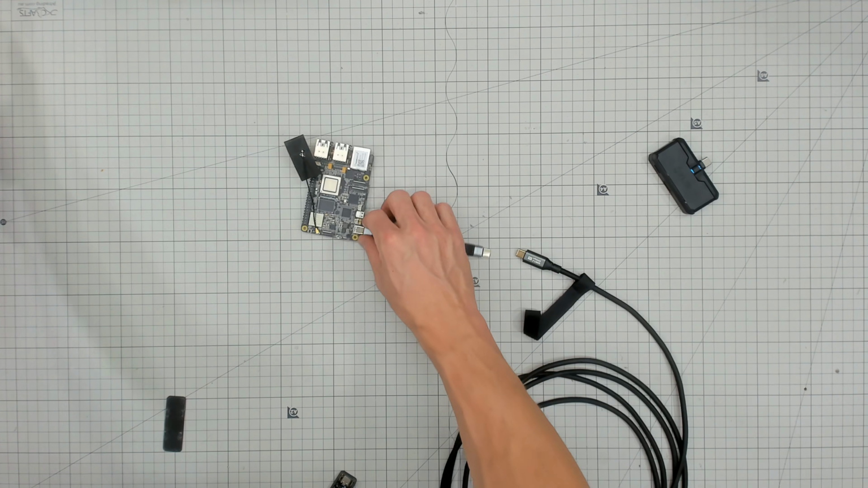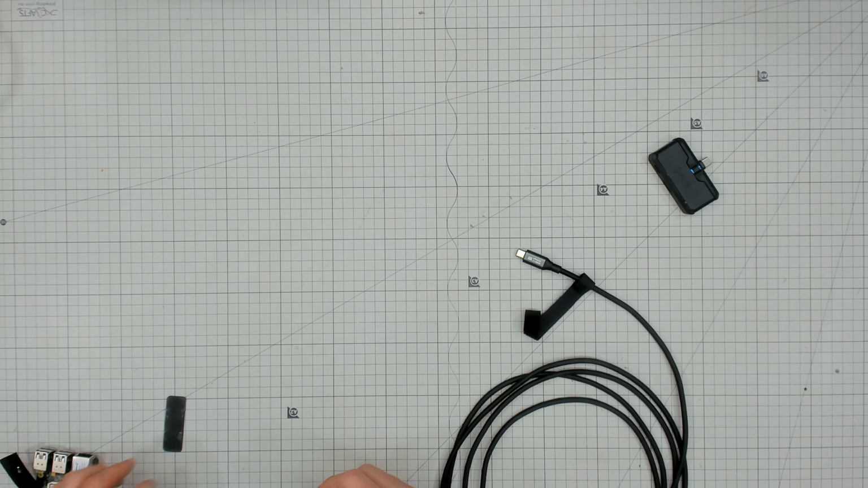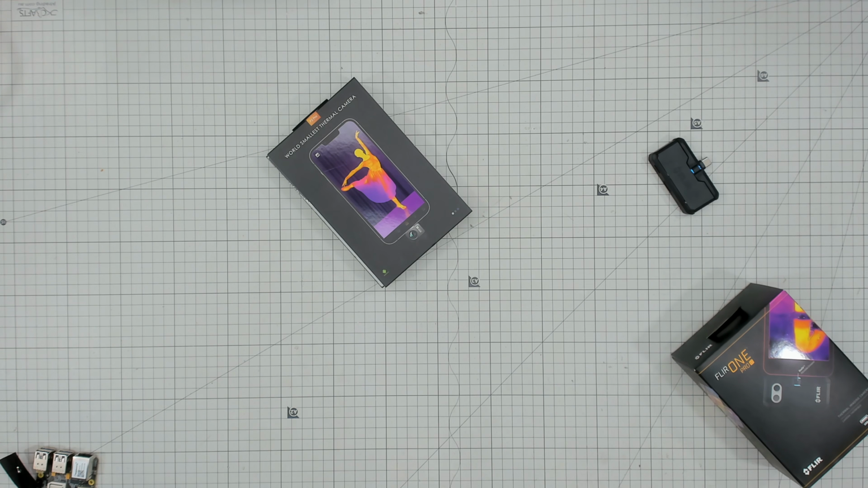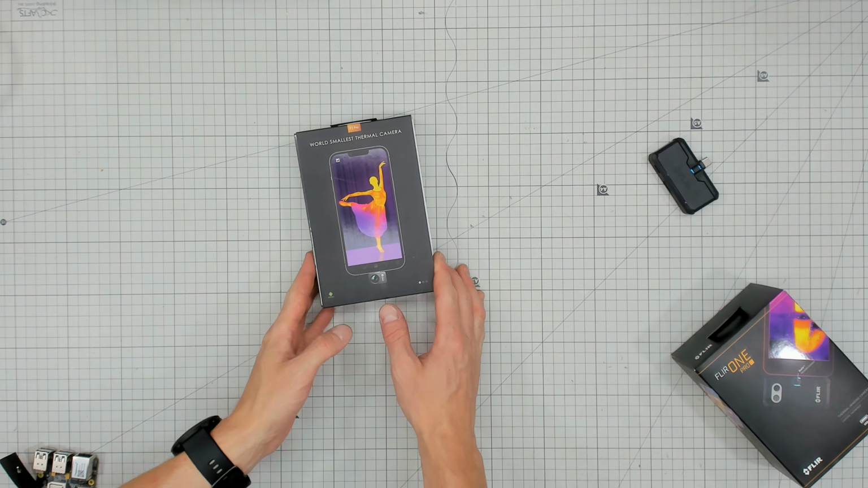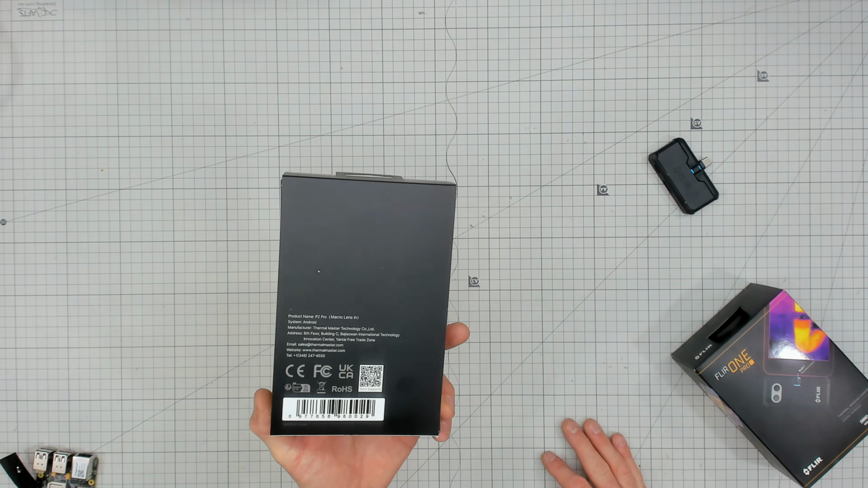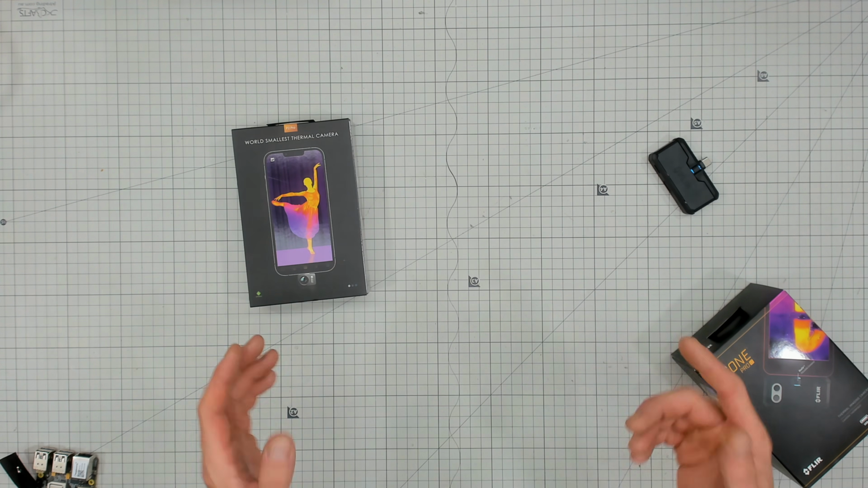Now, let's actually get into how good these things are and why I use them, because I haven't tried the world's smallest thermal camera yet. And I'm very, very curious, because it could be extremely handy. It only weighs like 9 grams and the resolution's quite good and the price is extremely good. So I'm dubious, but they're confident enough to send it to a YouTuber who's got at least 6 viewers to see what it does. We'll start from the top though.